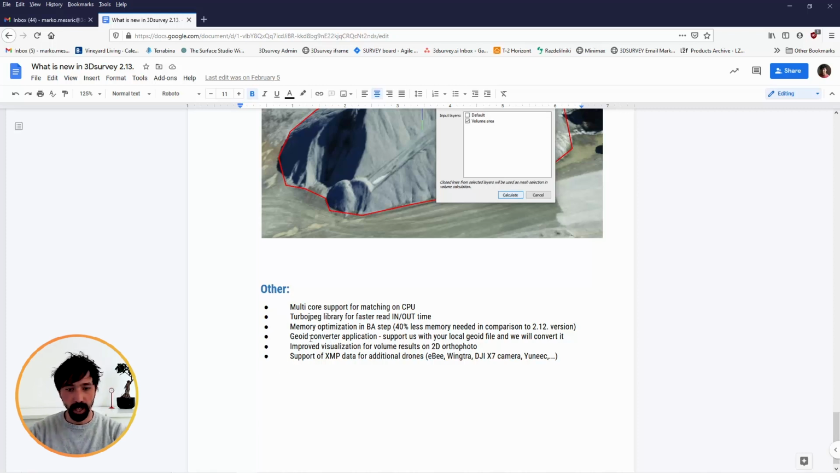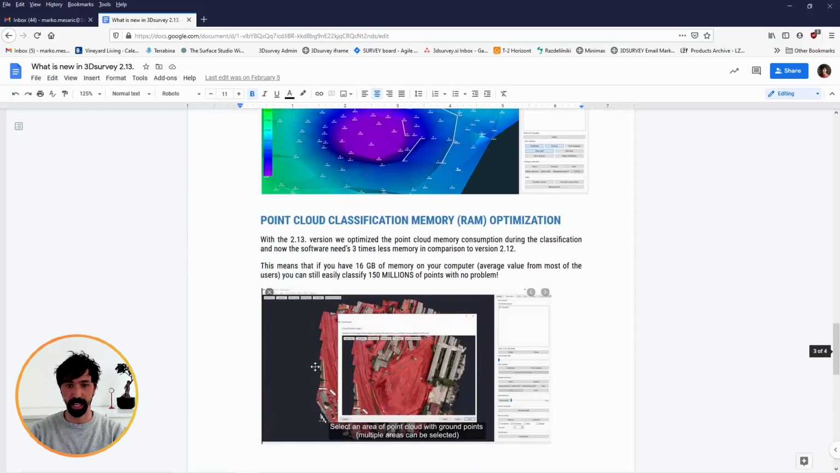Then, as you already saw, improved visualization for volume results in 2D. So over the orthophoto, you get a really nice height map of volume. You can immediately see where they took material away, where they put some material on, and so on. And then again, additional support for XMP data for some drones like eBee, Wintra, DJI, X7 camera, Unique, and so on. So right now, when you import the images, you don't need to preset anything. The camera is pointing correctly down. You can just start with the processing.